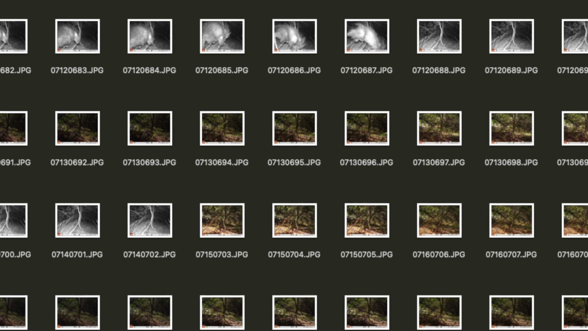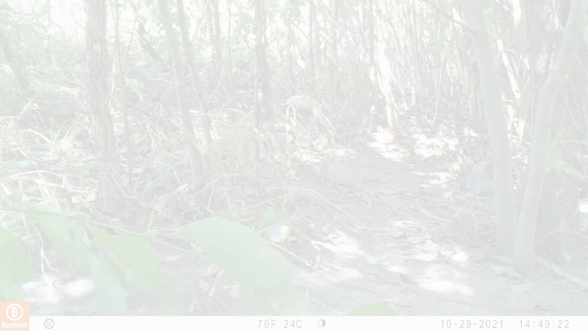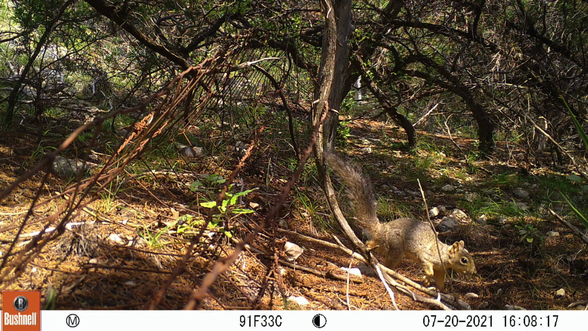When I get back to the lab, I'll look through the camera's images and sort out any pictures that do not contain wildlife. It is common for cameras to be falsely triggered, which can be caused by vegetation moving in the wind, as well as the sun's light or shadows bouncing off of the ground or vegetation. I will look through the photo folder to remove all of these falsely triggered images. Since I am interested in where coyotes and gray foxes occur and where they do not, I will keep all images of wildlife to use in my research.